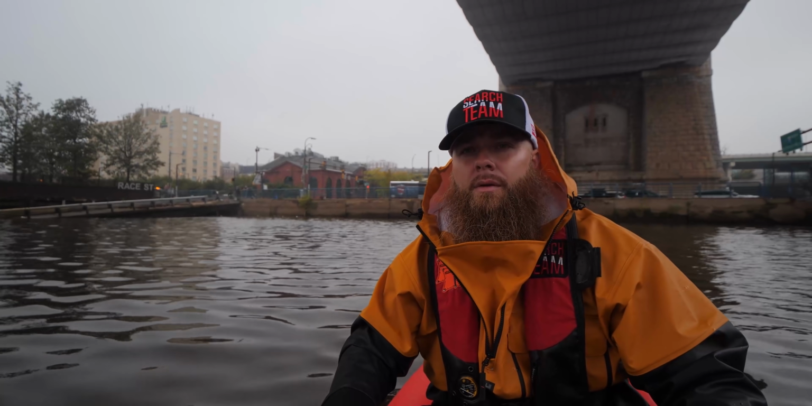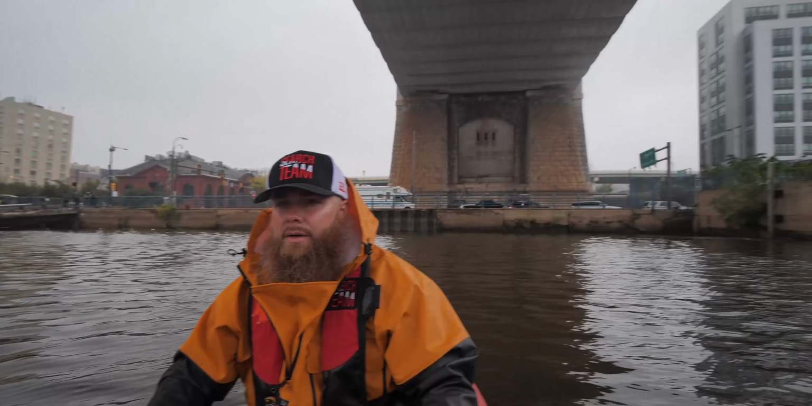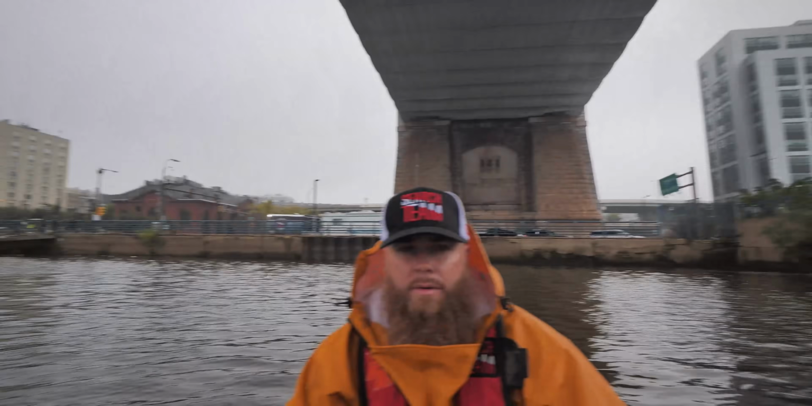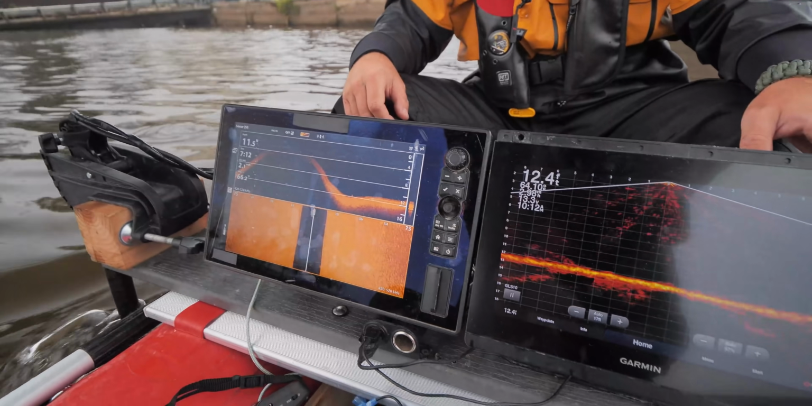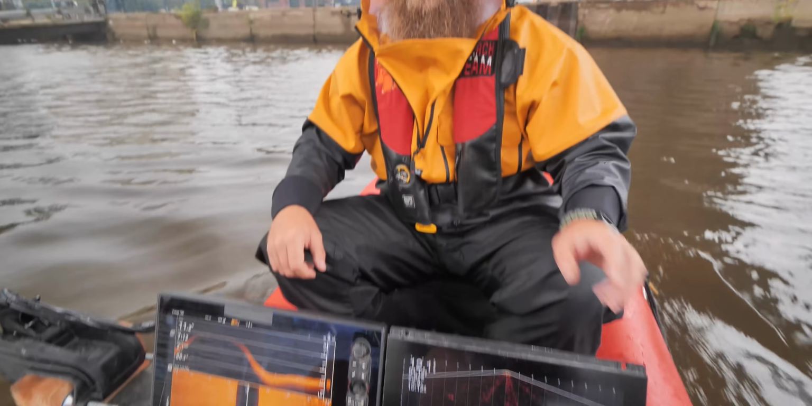Move towards Walmart. Do every one between here, between Dave and Buster's, and down Southside. And then we can decide if we're going to keep heading down to the Schuylkill River or whatever that is down there as well.